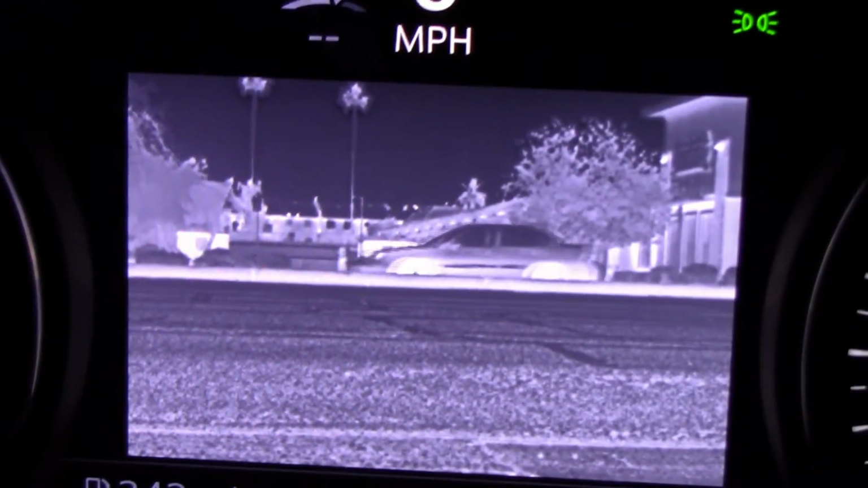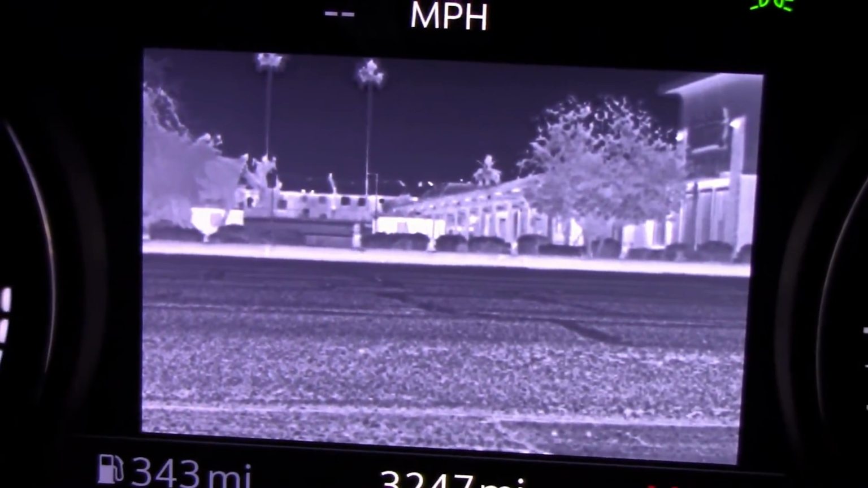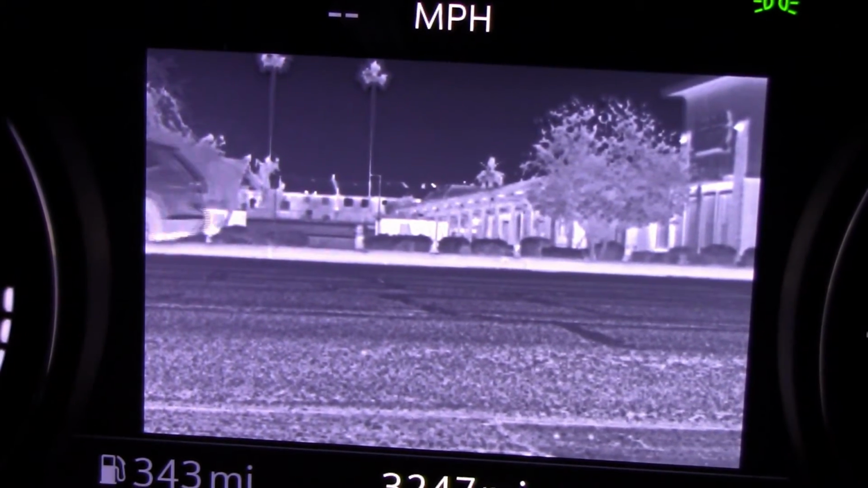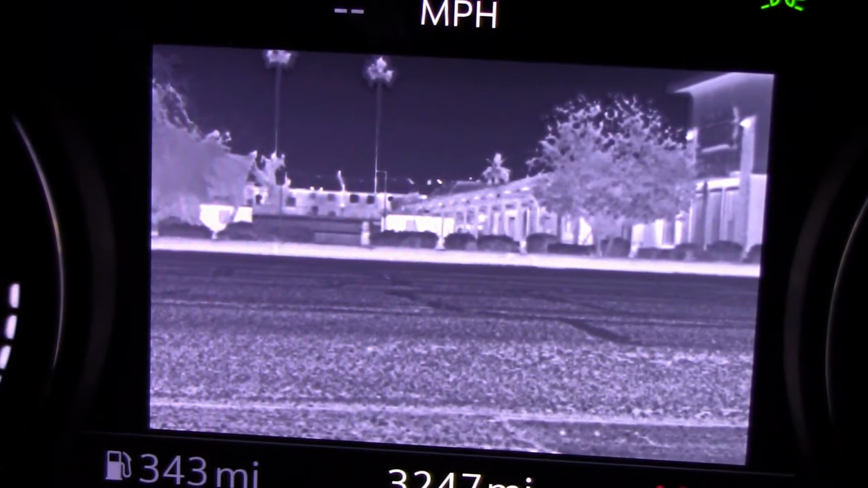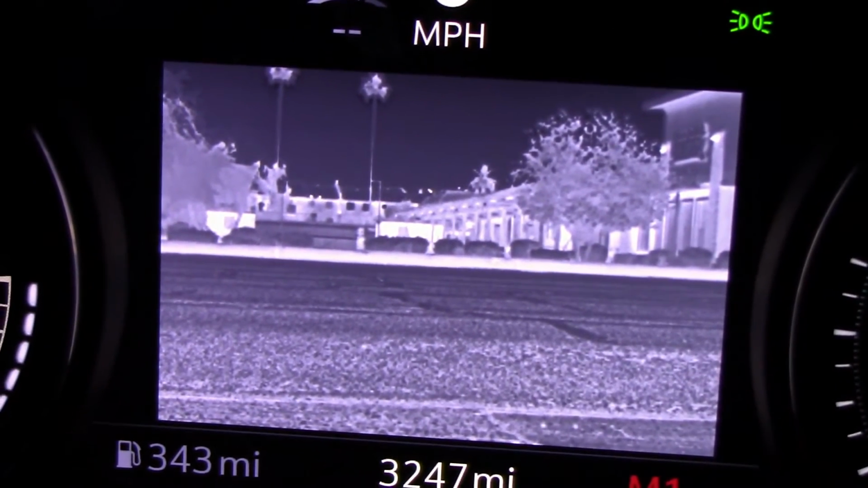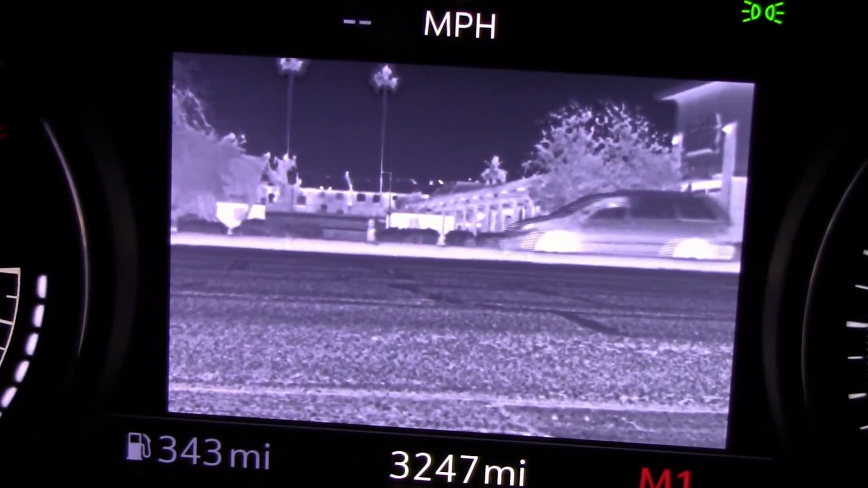Also works in dust storms. The problem is you can see everything else, but they can't see you, so you can still get hit. But you can steer and avoid them, I guess. If you don't live where it's foggy or smoggy or dusty, I'm not sure what you'd do with this. This is a neat way to impress your friends.